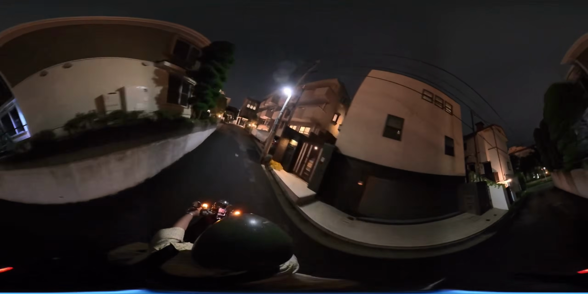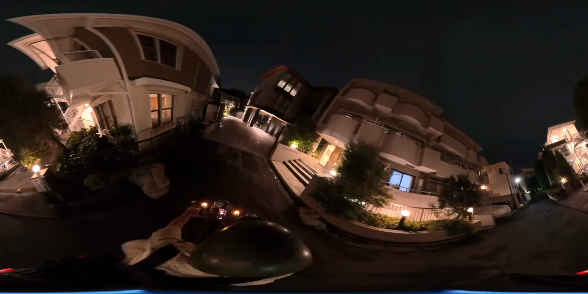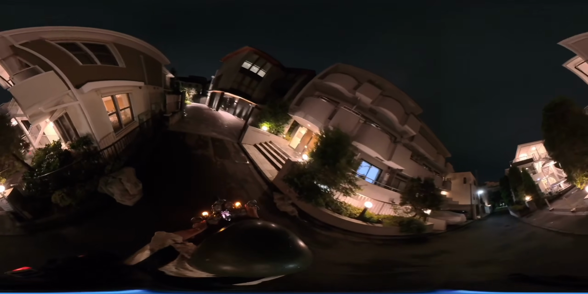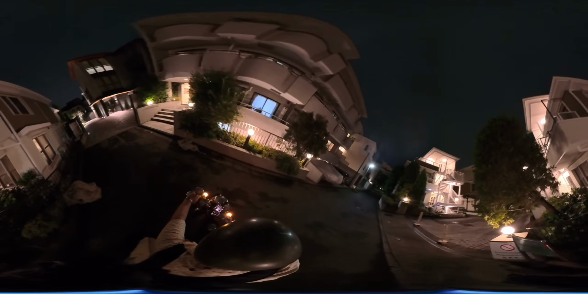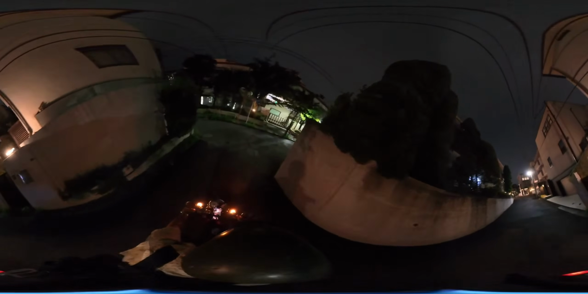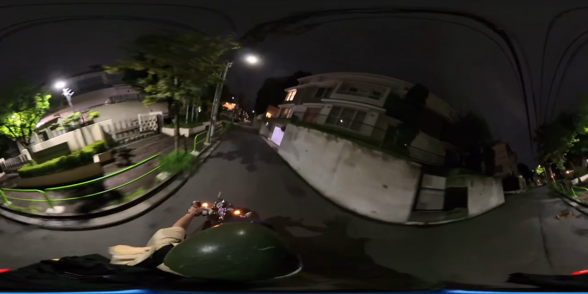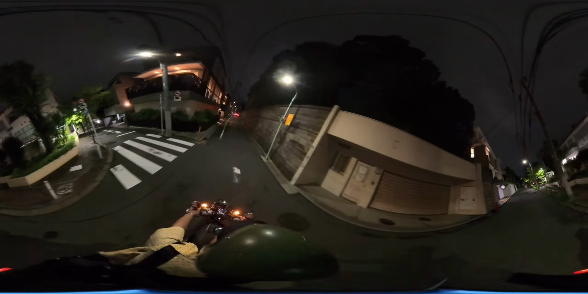Wow, I've never been around here. Is this another dead end? Oh my God, it's another dead end. How do you get out of here? Maybe you have to know the way. You have to go the wrong way down these one-way streets. Interesting. Wow, this is crazy. Okay, this way. You just gotta go back out the way you came. Interesting. Deep neighborhood.